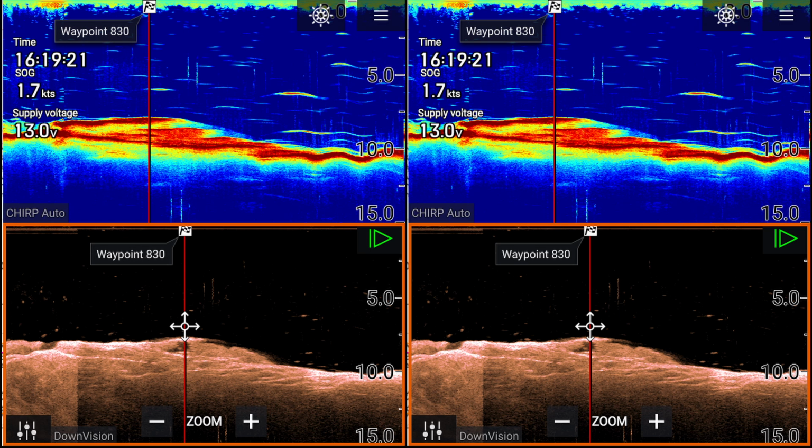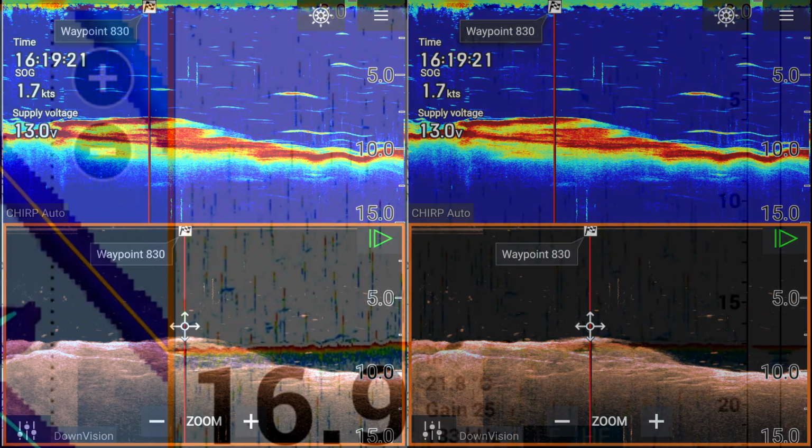And while you're looking at them, I'll just mention that because the down vision gives you a clearer image of the bottom doesn't mean it's better. It just means it's another tool in your arsenal to help you understand what's going on down there. I was brought up on 2D sounders. Down vision and side vision are quite new to me. They have their uses and they're very good at what they do, but I still turn back to the 2D sounder to get a full understanding.